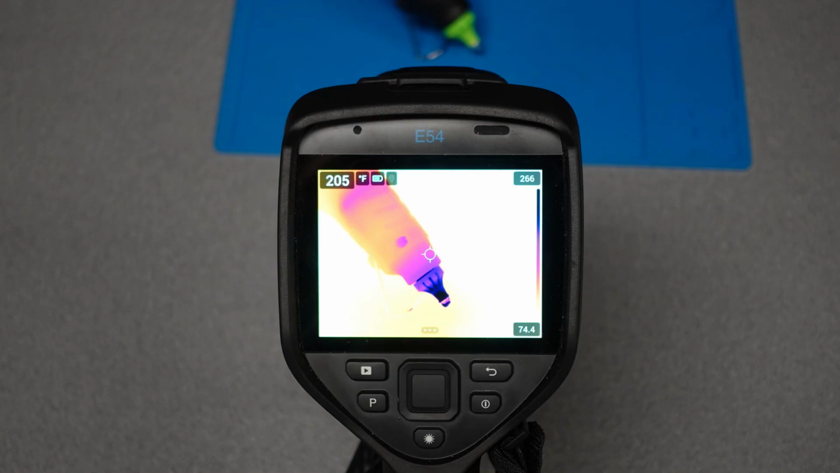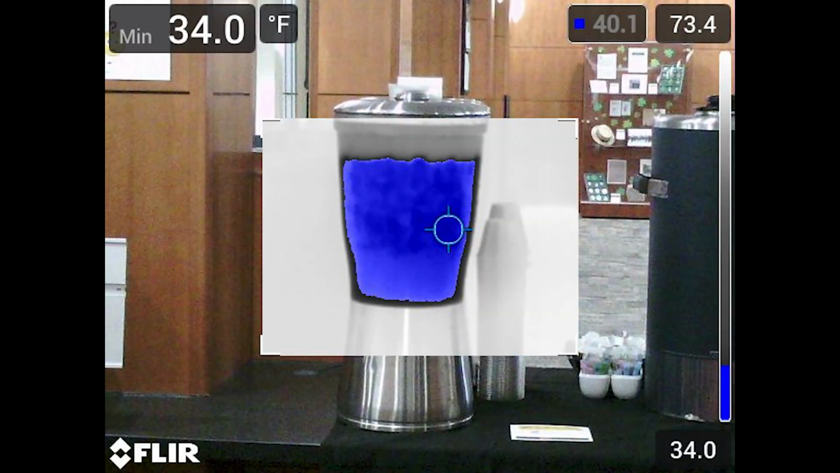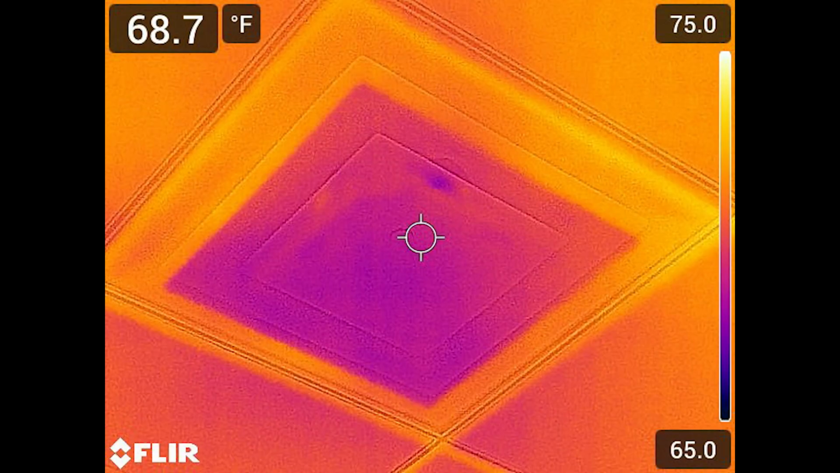The images and videos taken by the camera may be transferred to a computer via USB or the cloud via a FLIR Ignite account. The basic use of a thermal camera is to take images and video containing thermal information. Here are a few images I have taken showcasing some of the features of this camera, including the various spot measurements and some different isotherms.